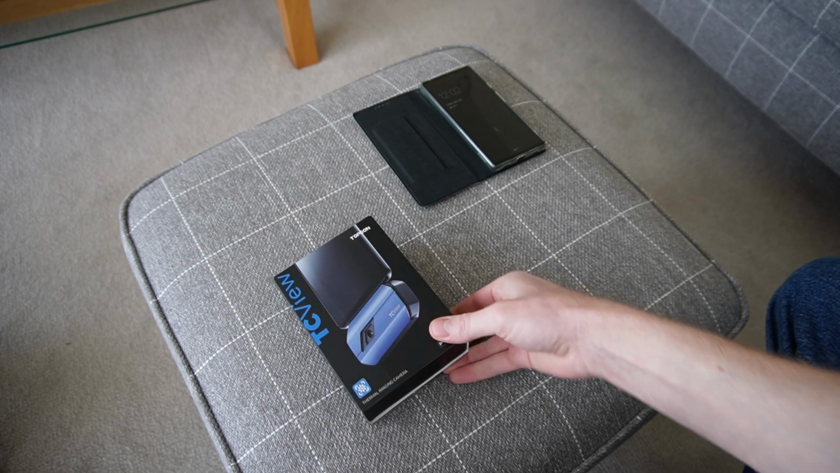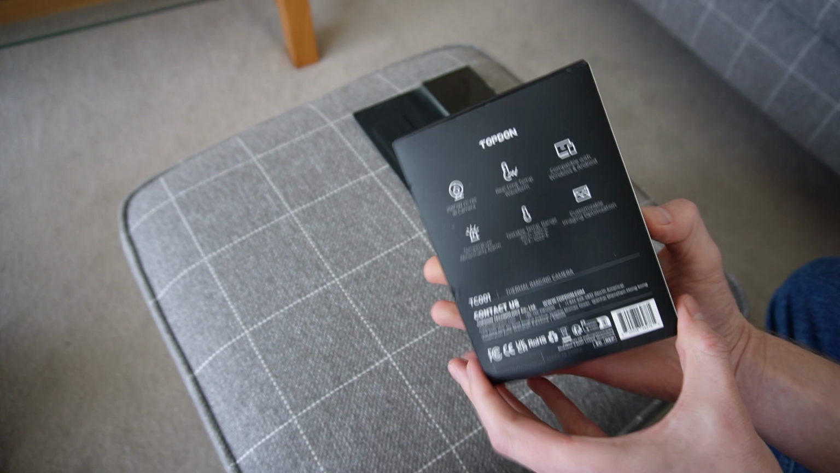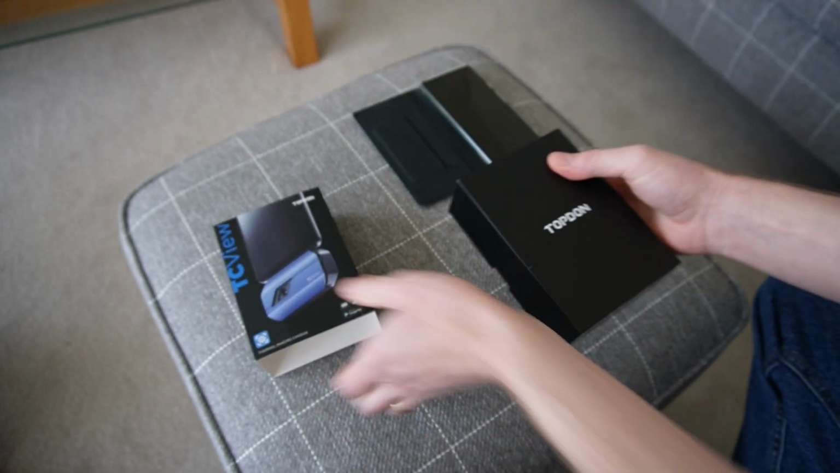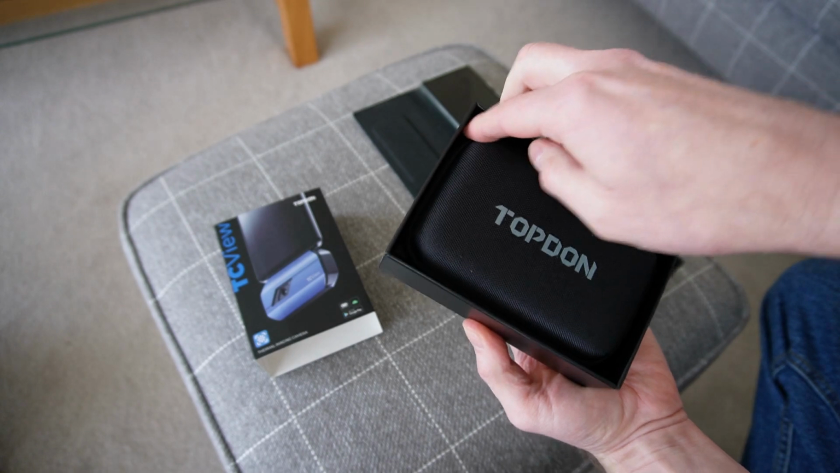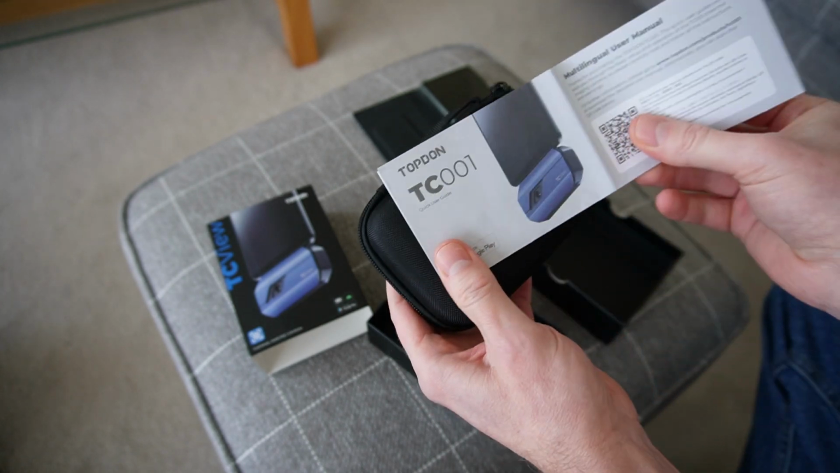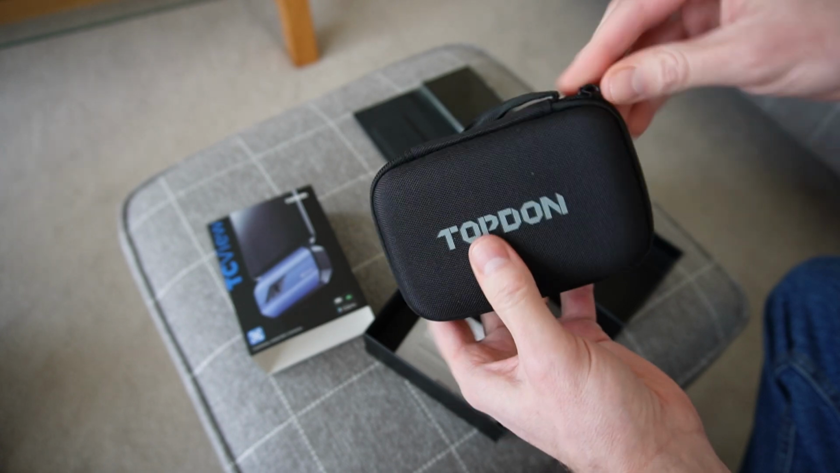First up, let's do a quick unboxing, shall we? Okay, so this is the TOPDON TC001 thermal camera, and this is the version that attaches to Android phones. So let me just take it out of the box and show you what we got. Comes in a nice little carry case. We've got the instructions booklet there as well. I won't bother going into that because it's pretty straightforward, it's pretty obvious what you do.